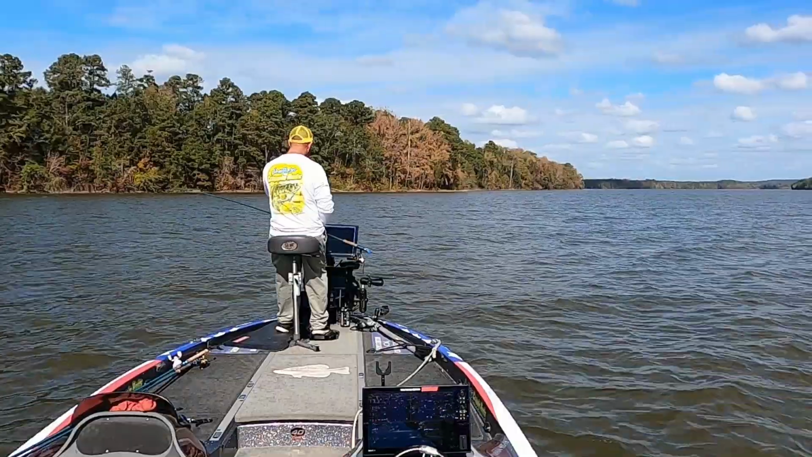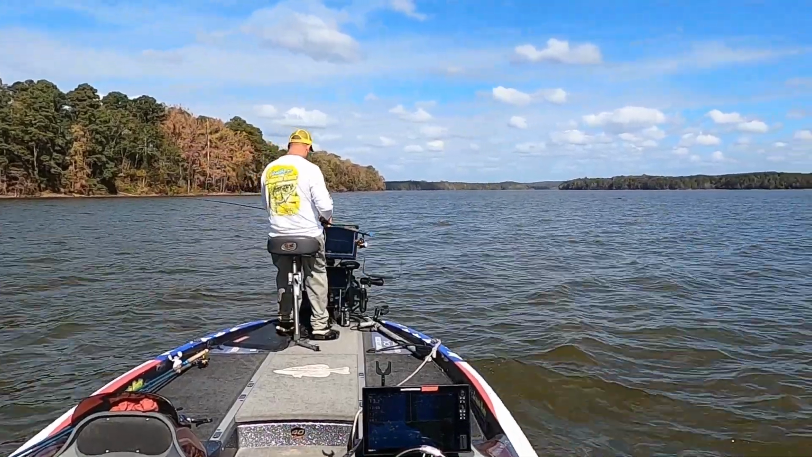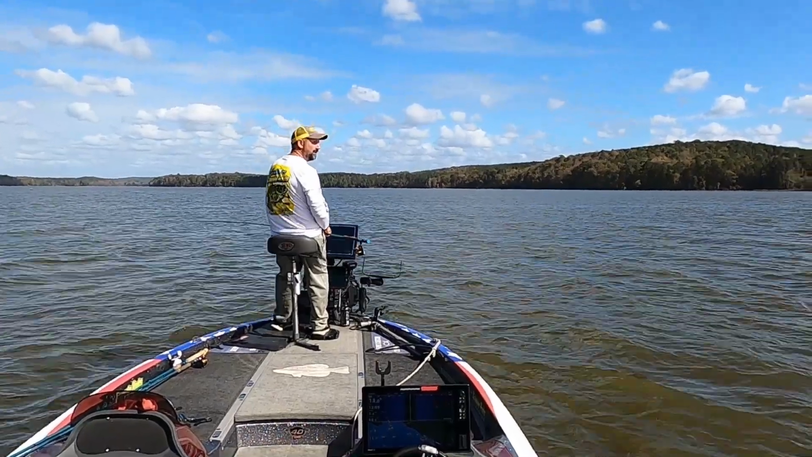See what I'm doing? I'm just out here, got the trolling motor on high, and I'm just standing and looking. You know, something else. A lot of windy days, people will